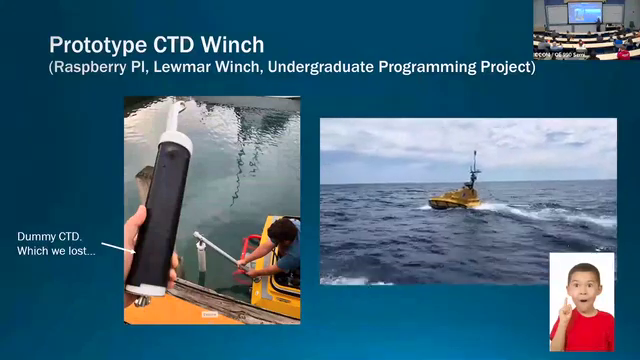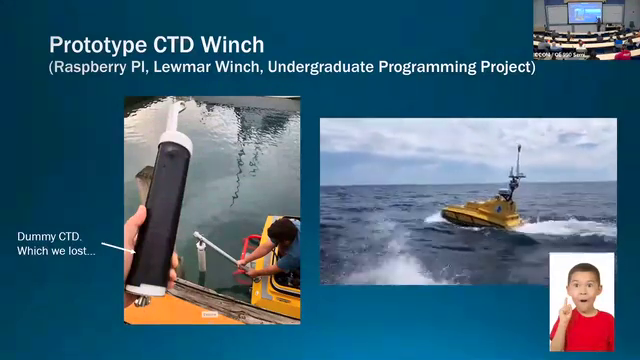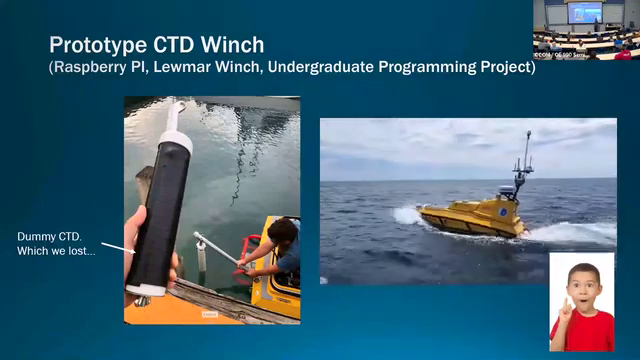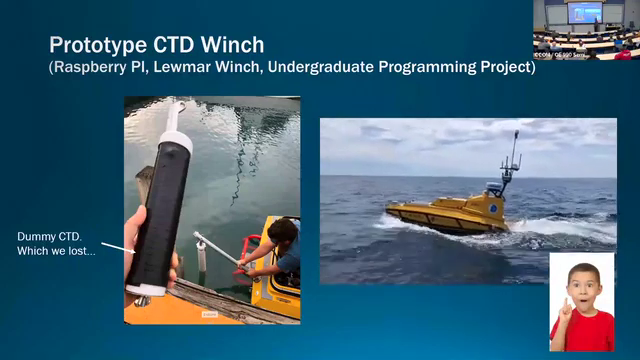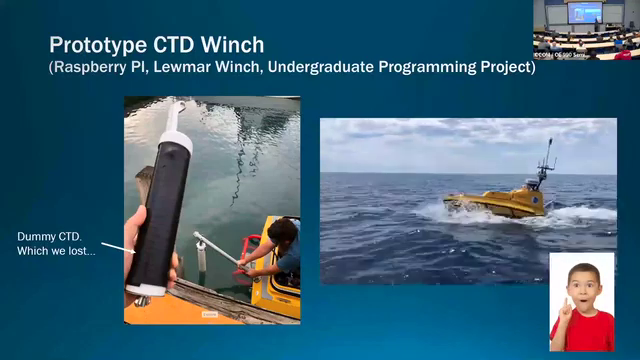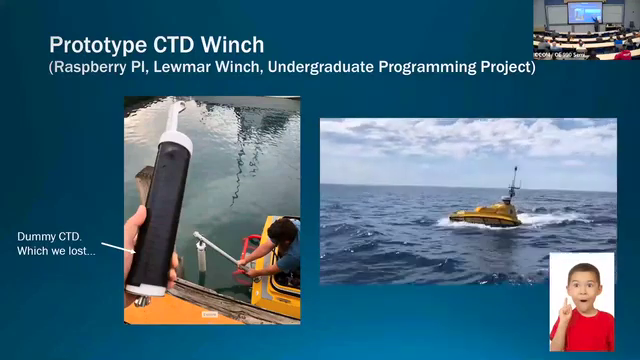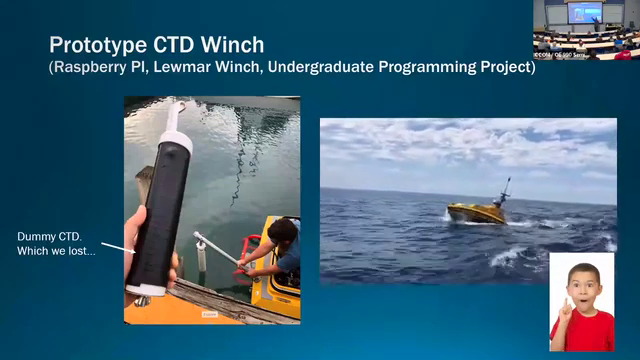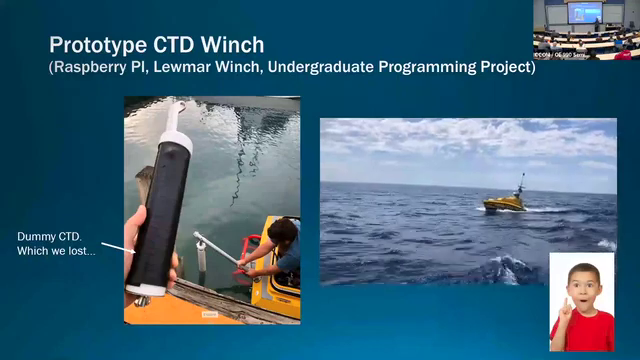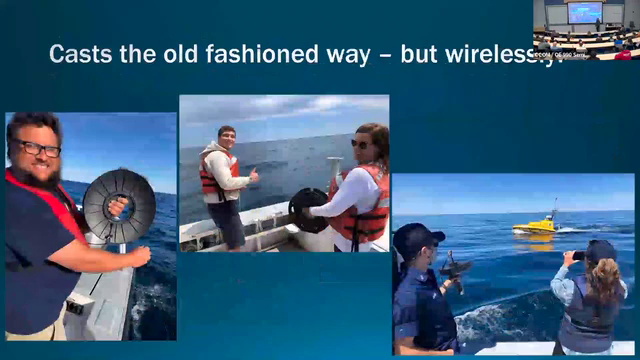We've been working for a while on a prototype CTD winch, and this is a project that is ongoing. We lost our dummy CTD while we were out there during testing. And this is, I think, a great project for a student to work on as well. Kind of a mechanical engineering project and controls project. There's certainly commercial ones that people sell. None of them work well, to be honest, with due respect to Hix Blue and their efforts. But they're not the only people who produce them. But definitely an interesting and challenging problem.